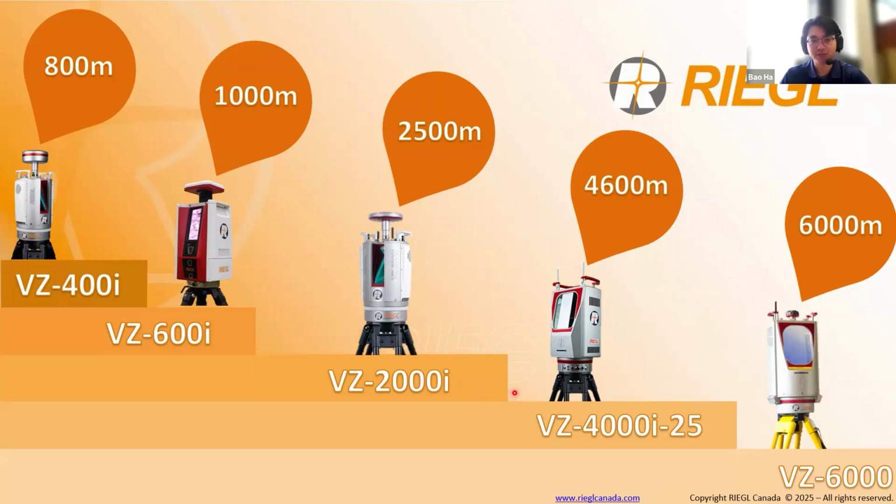The bigger guys here, the 2000i and the 4000i 25, are used for larger scale projects like mine pits and large topographic and cultural heritage scanning. Even though the smaller range models such as the 400i and the 600i have no problem scanning these large areas, you have to scan more poses compared to these bigger models. The 6000 is our max range model, which can shoot up to 6 kilometers or even further based on line of sight and target reflectivity, usually used for larger glacier and snow volume change monitoring.